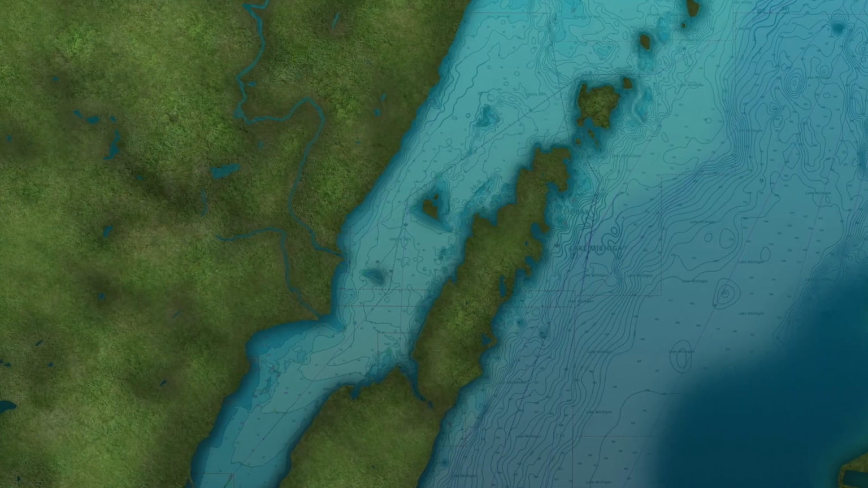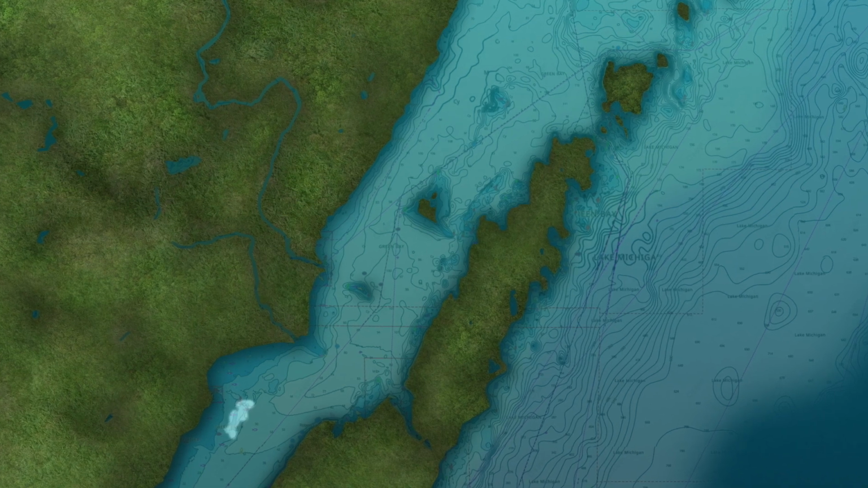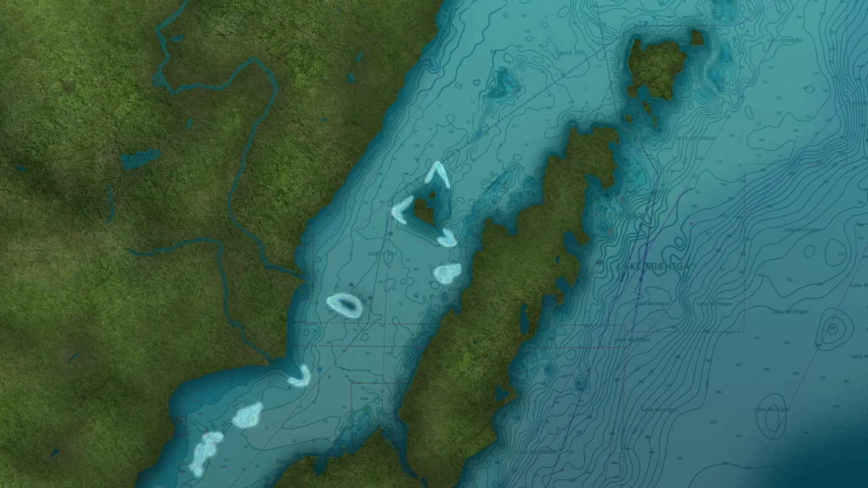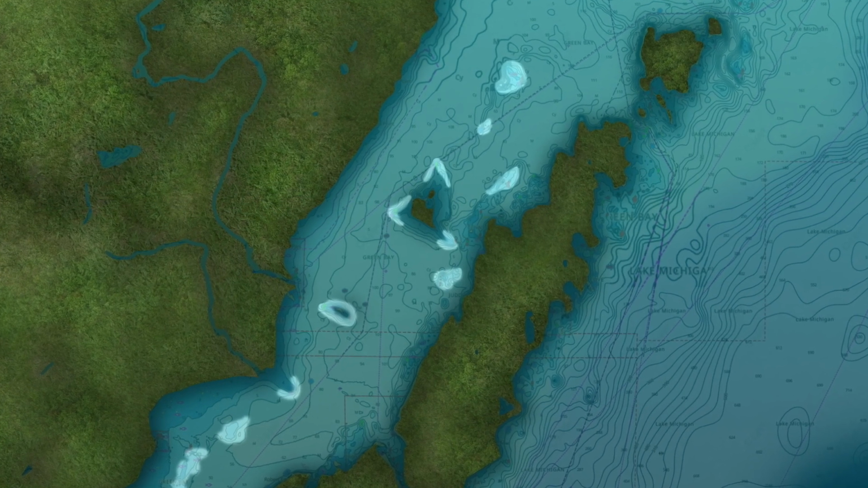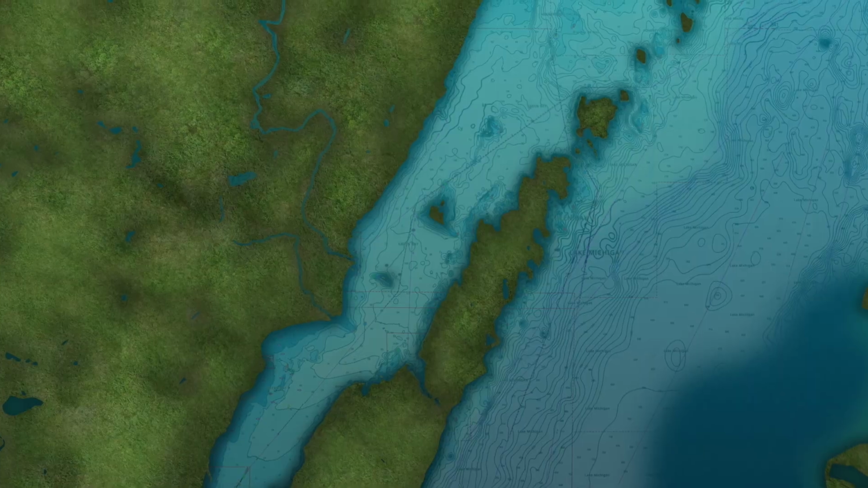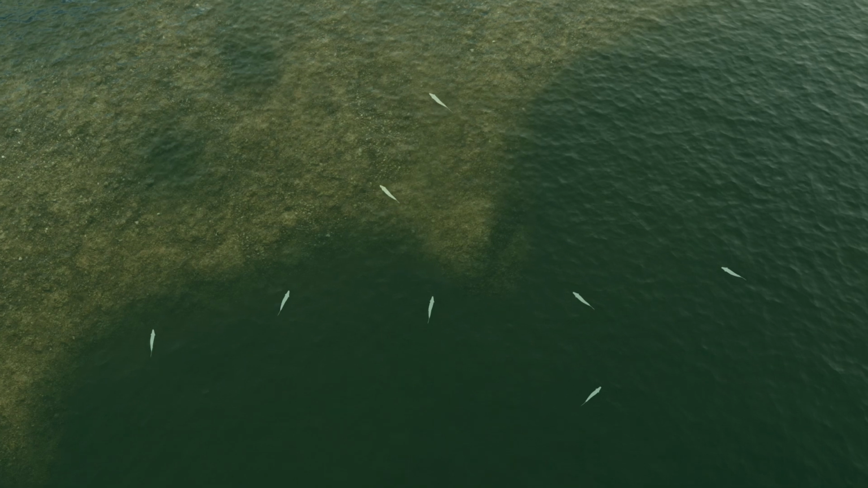A lot of times in the summer when the water is the warmest, these fish are way offshore, out in the middle, on isolated small pieces of structure, generally out a little bit deeper and further offshore. But as the fall progresses, it seems like the fish will start pulling in to those larger shoals and reefs and fish a lot tighter together.